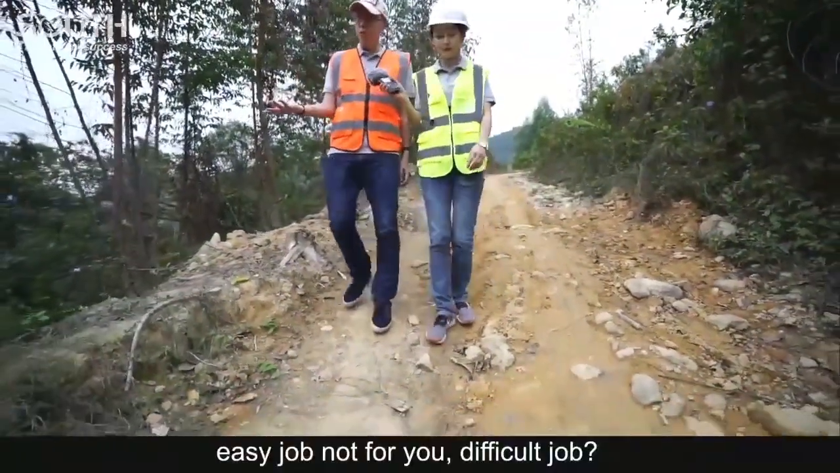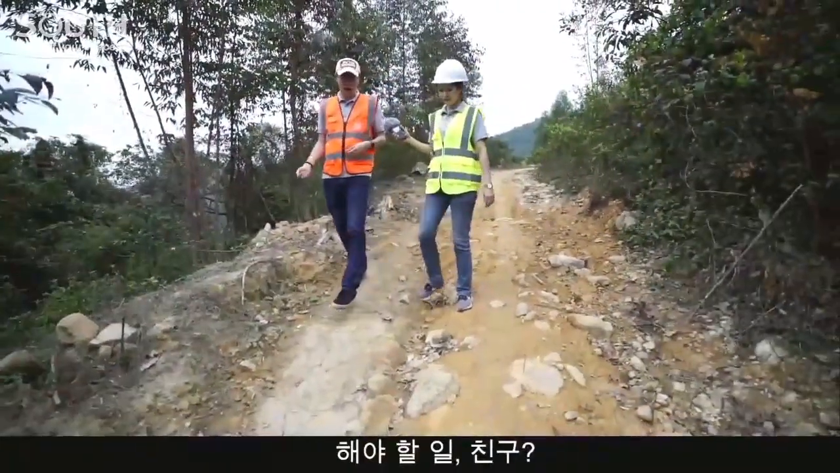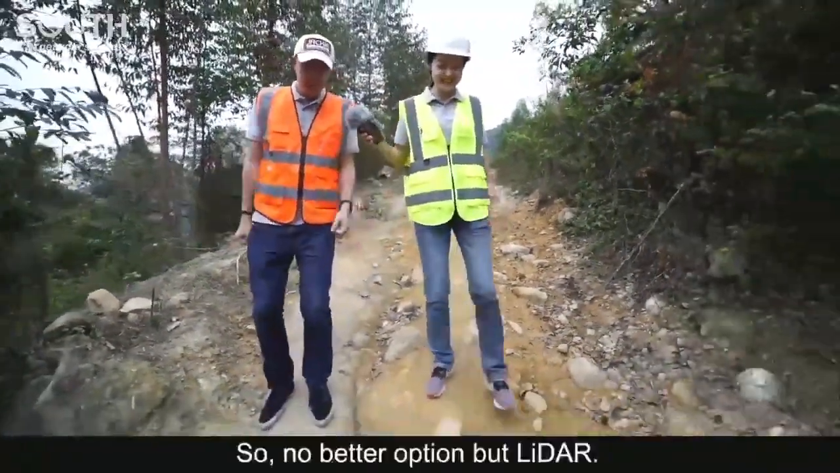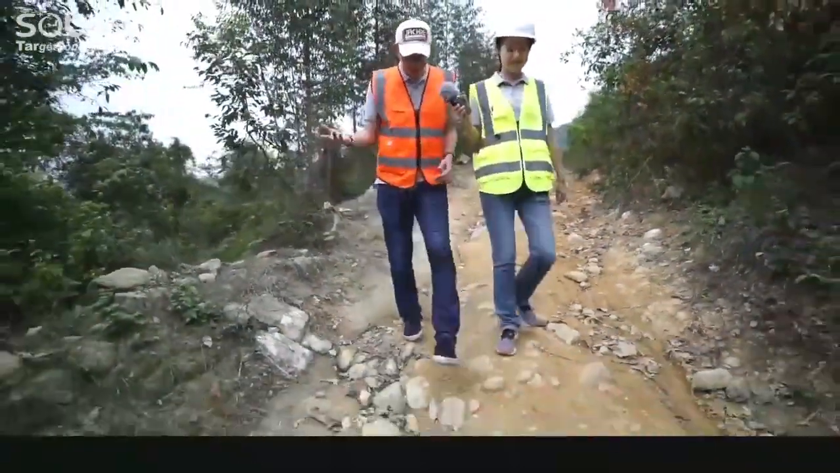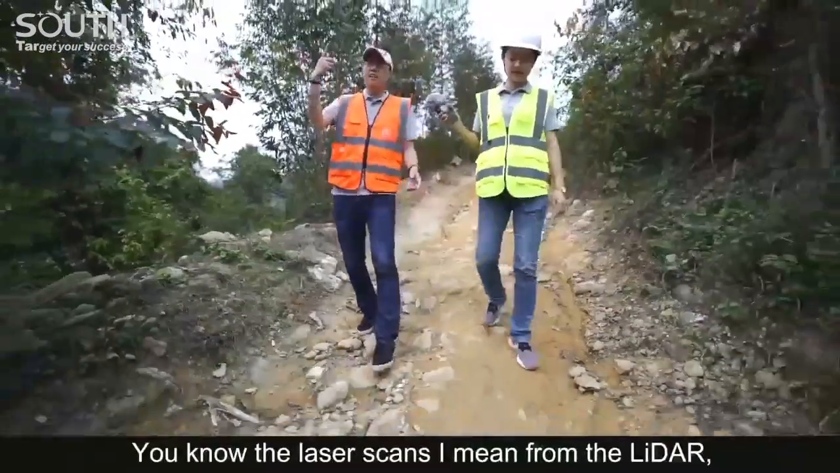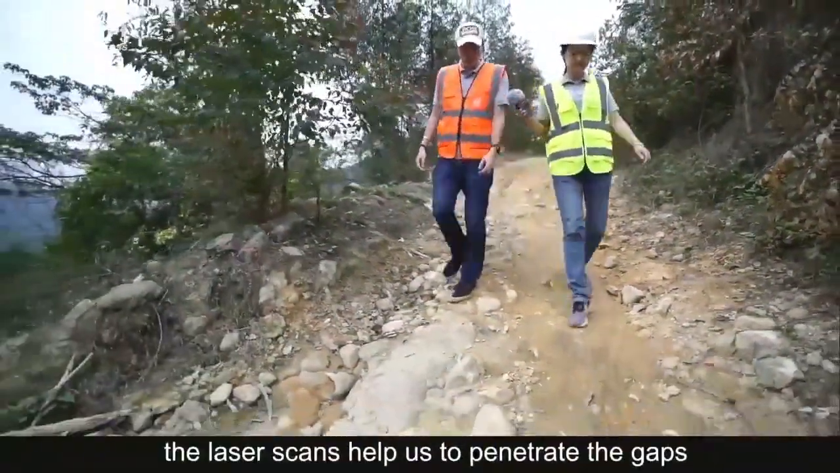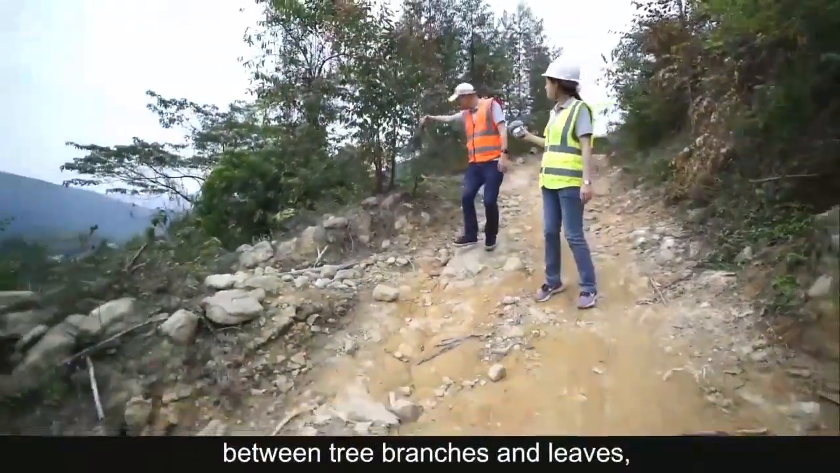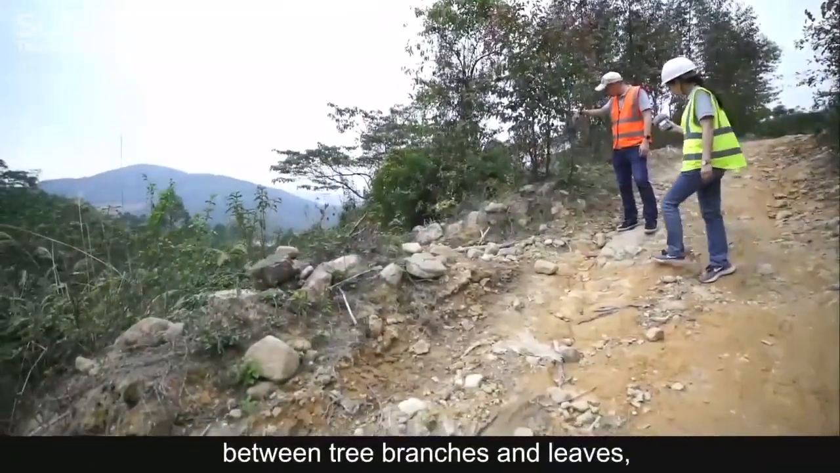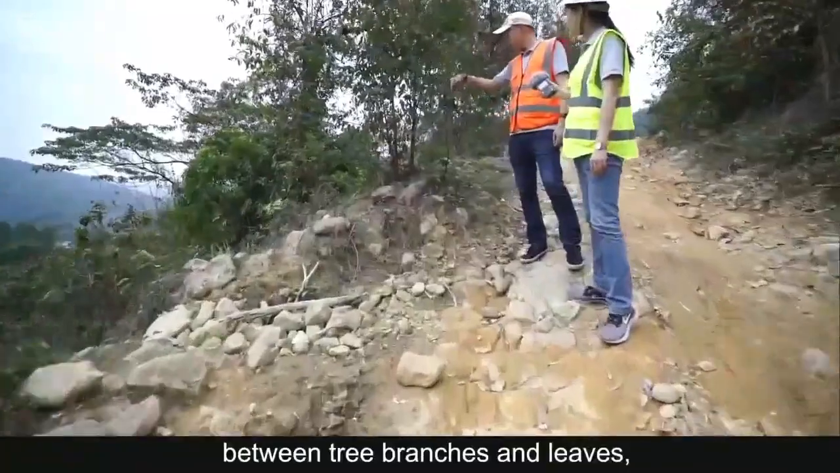You know, the laser scans from the LiDAR, from the laser scanner, help us to penetrate between the gaps between tree branches and leaves, and then reach the ground and obtain the ground points data, true and accurate.